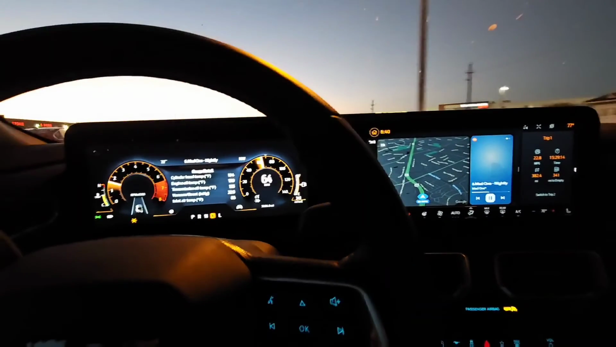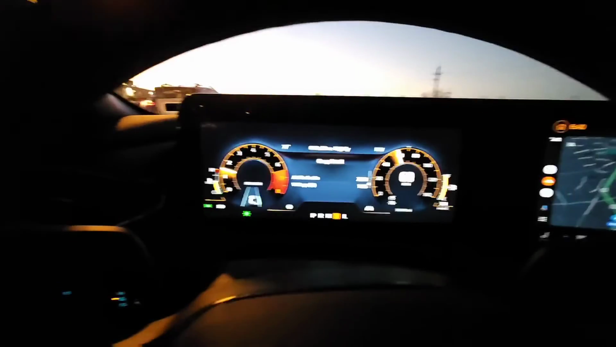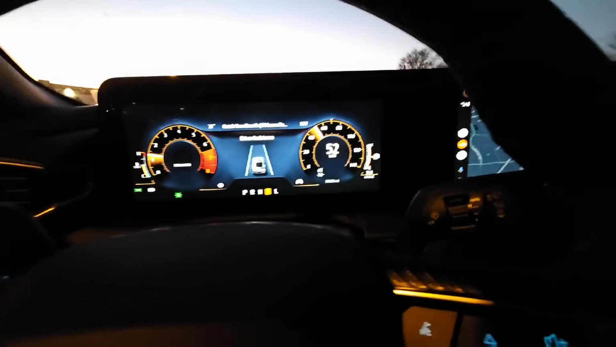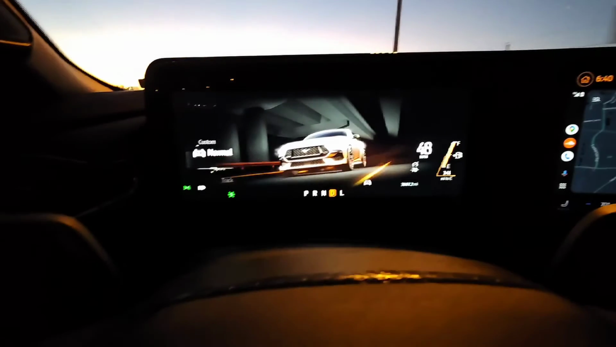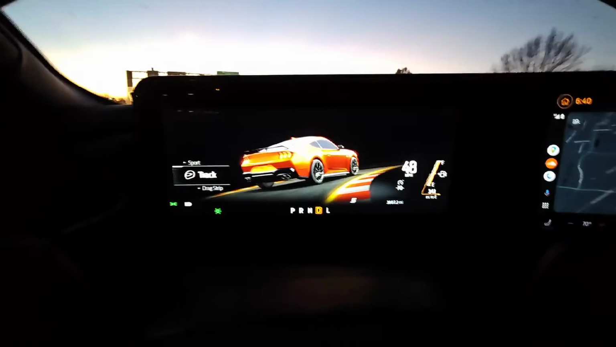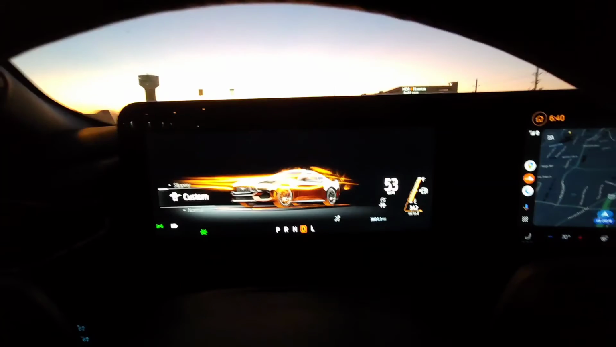But you do have a way to change it. You change the modes. So you have normal, you have sport, you have track, you have drag strip, you have slippery, and then you have custom.